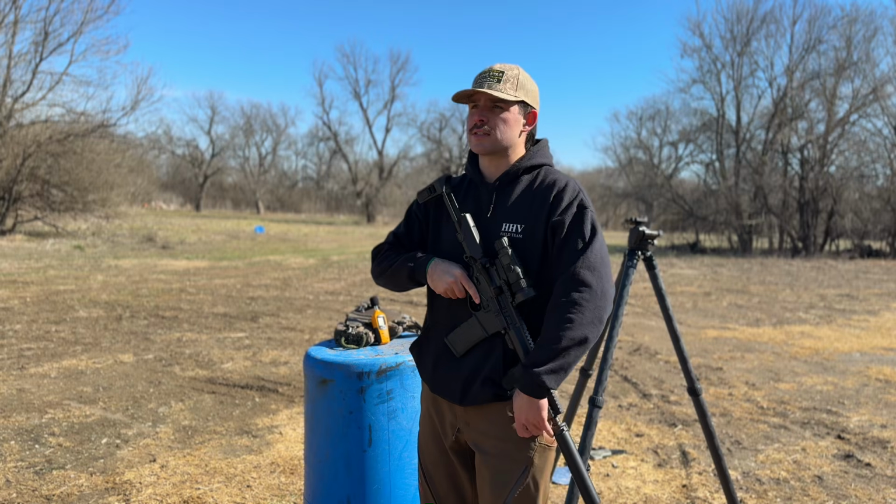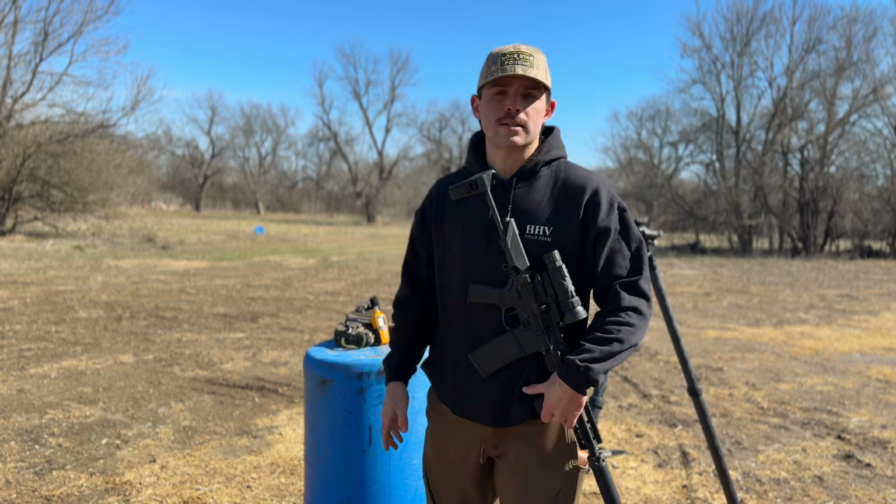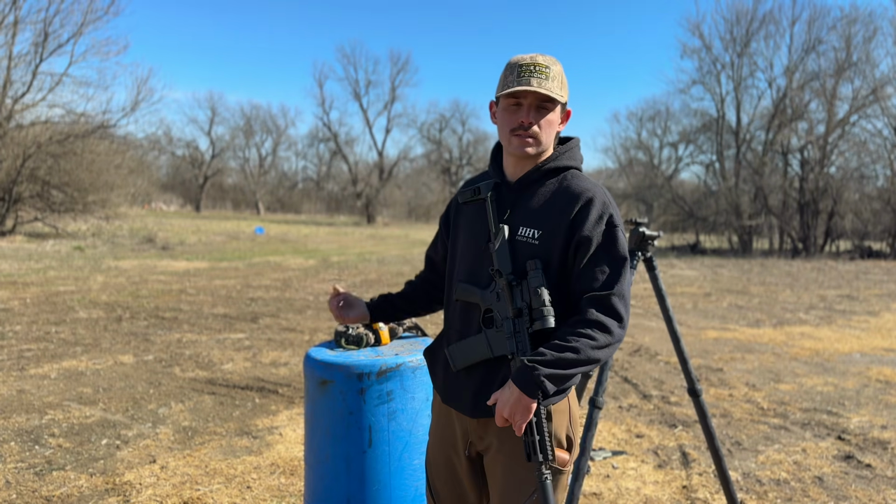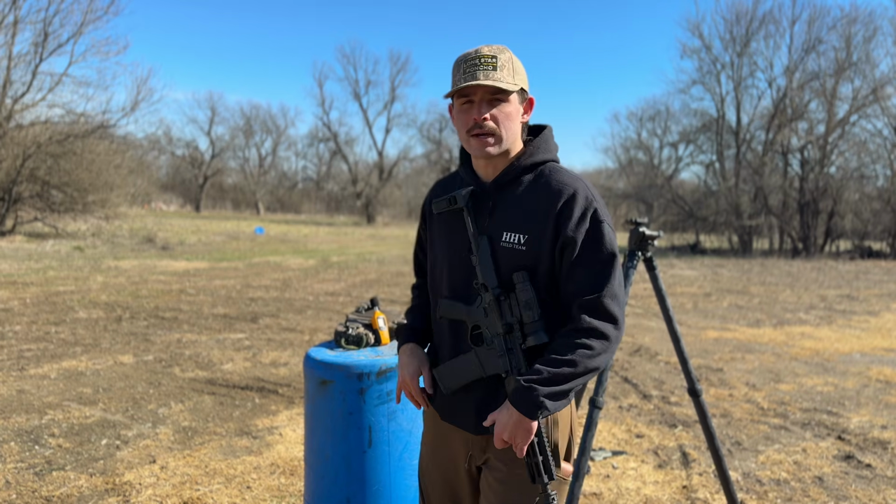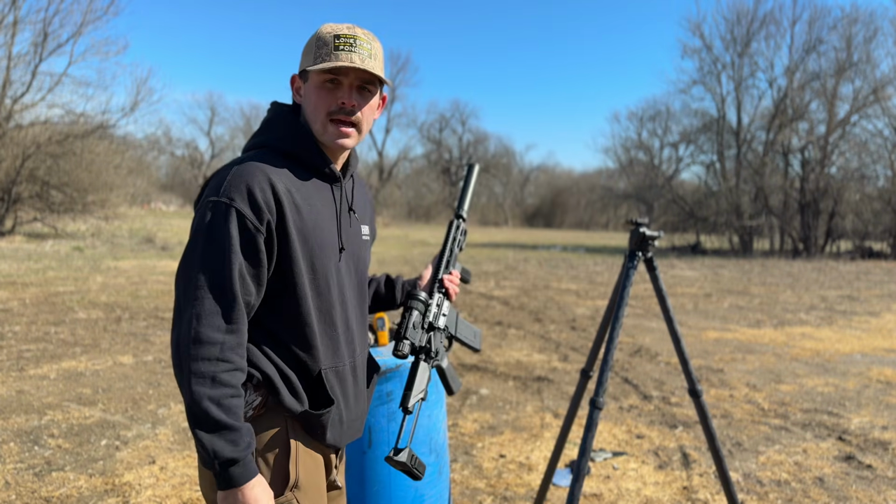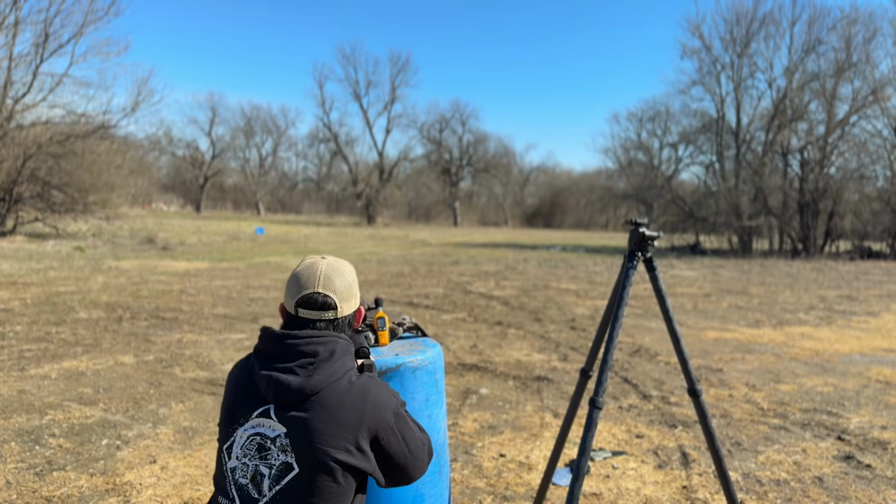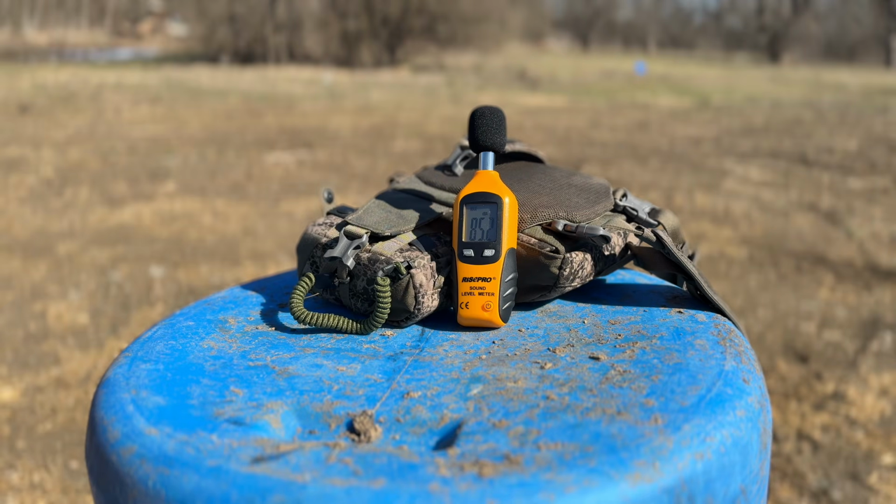All right, so first things first, sorry about the sound of the cars and the chickens behind us. This is a chicken coop that we protect from coyotes, but I'm going to shoot this freehand just so I can get the muzzle as close as I can to the device. I don't feel like messing with my tripod. I got it perfectly set up right now, so we're going to do that real quick. All right, first up we have the 150 grain supersonic. All right, so it looks like we are getting about 85.2. And that's for the 150 grain supersonic.